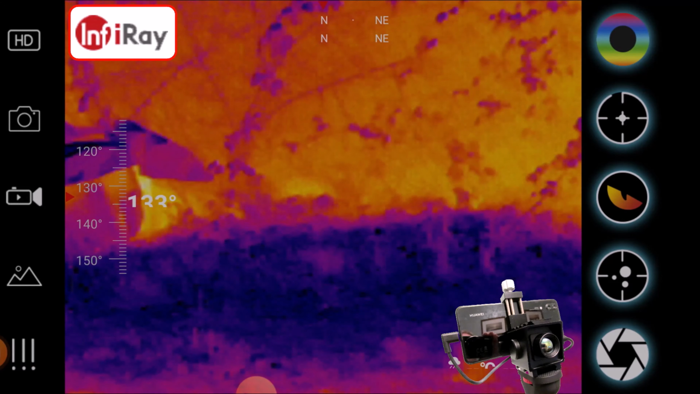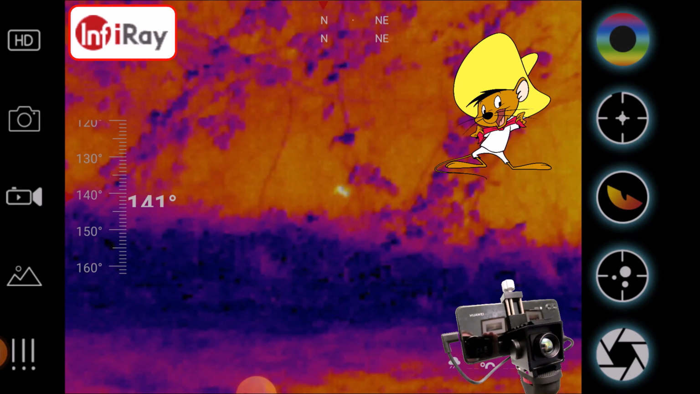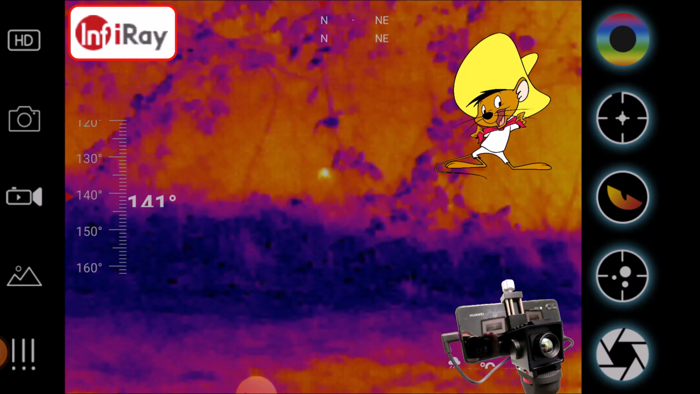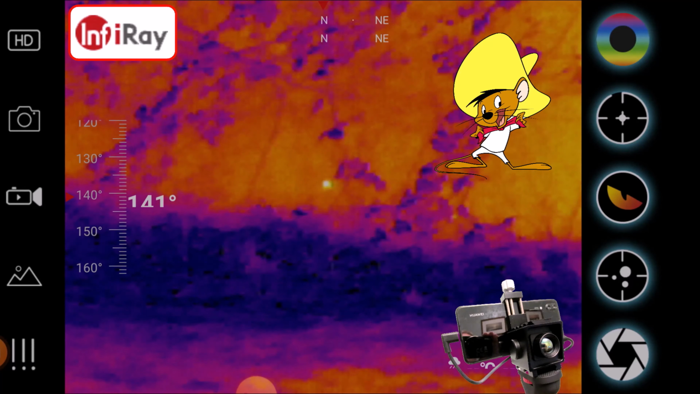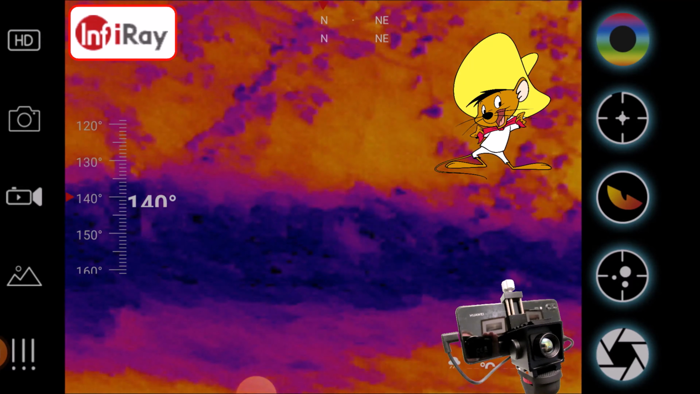Now one of the benefits of this InfiRay, it's the InfiRay T2, and it's probably one of the cheapest ways of getting into thermal. Costs around £299 if you shop around.